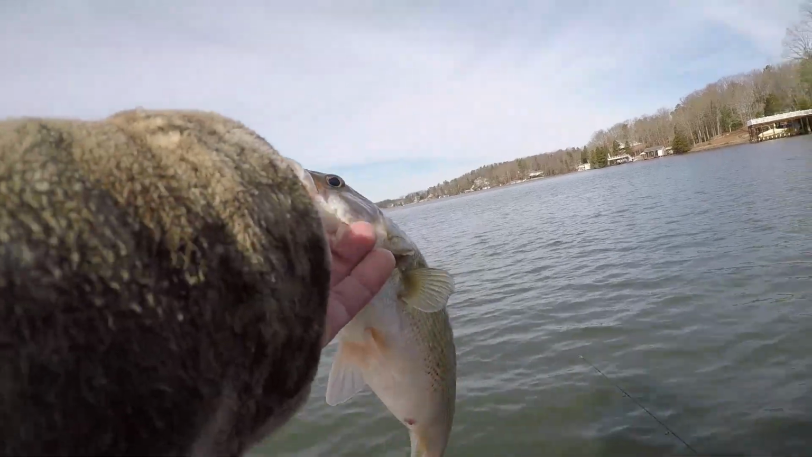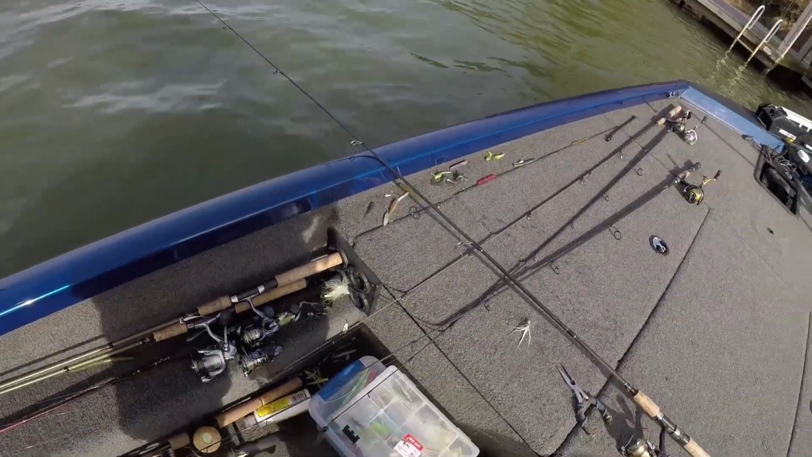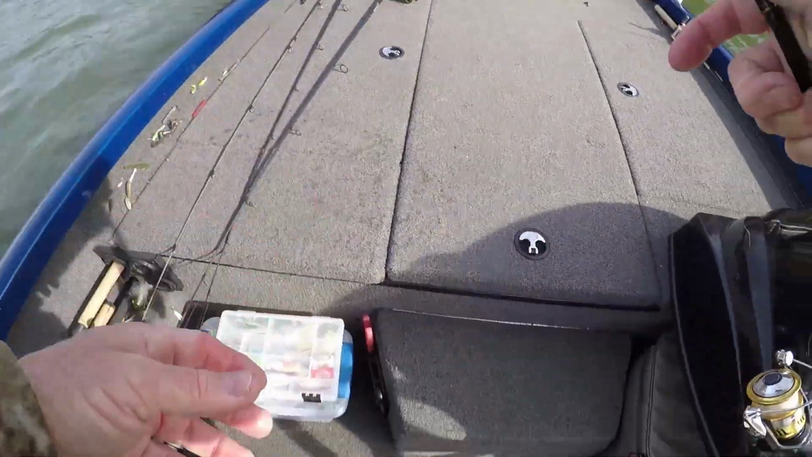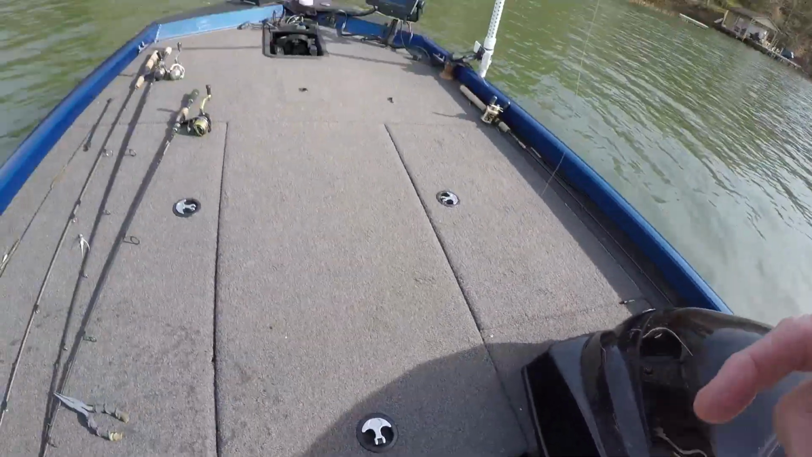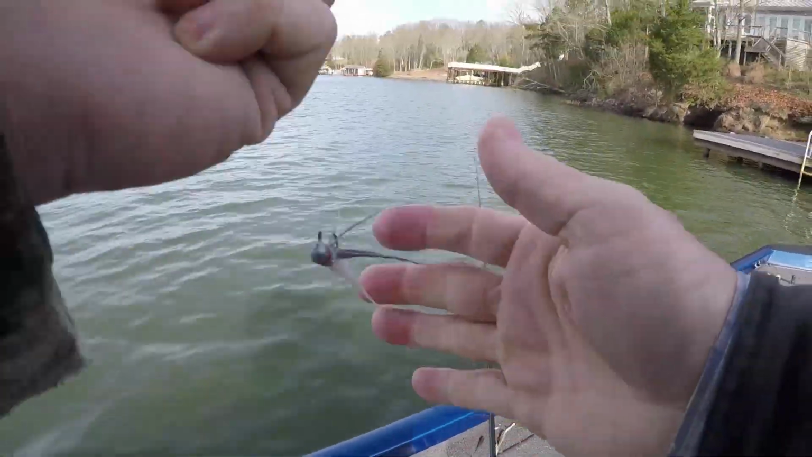He's a nice one. Look at that. Isn't he a nice one? That's a nice bass right there. Thank you, buddy. All right. Then people found, well, you know what? Spotted bass will hit those things too. They seem to like them. Your line always gets tired on something. And then, guys, you know, most of the fish I've caught are largemouth.